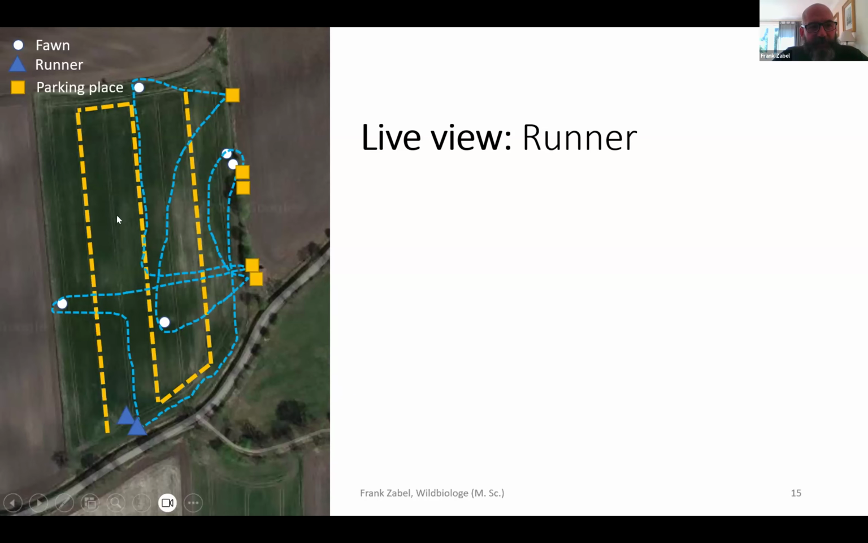You have a next signature. You send the runners up there, and it's a lot of action for the runners, but they are also rewarded by handling the tiny fawns. And I can just recommend to do it because it makes